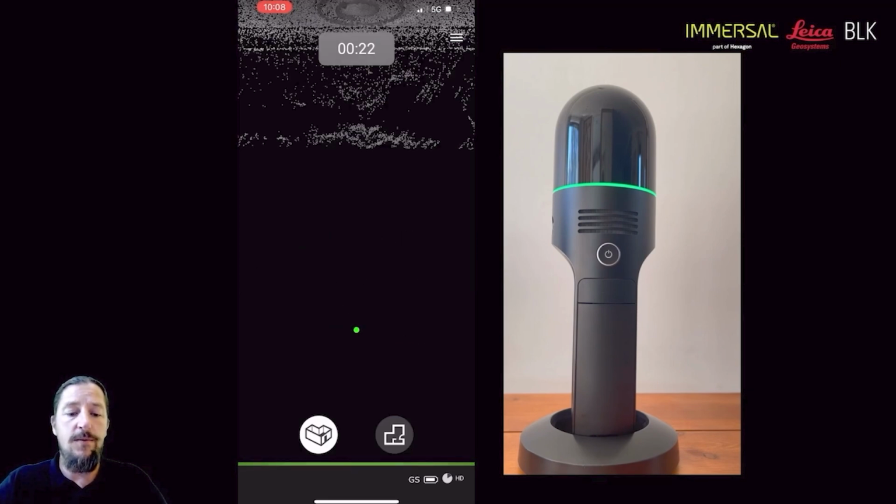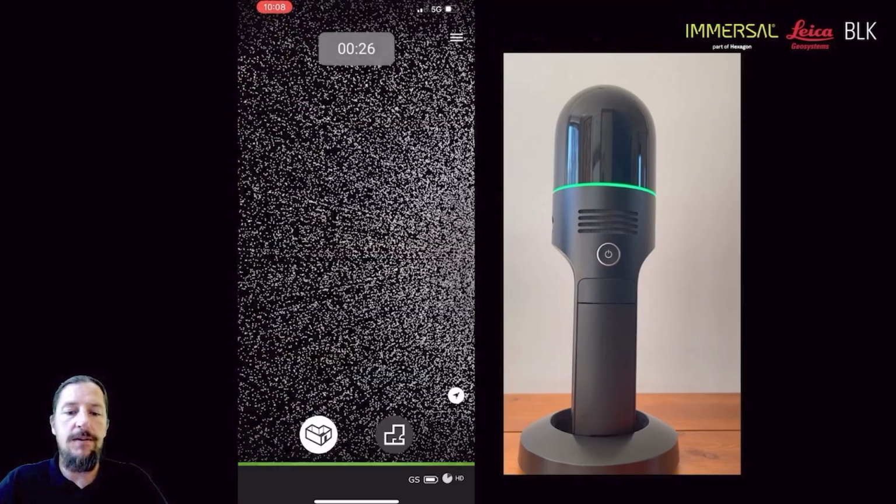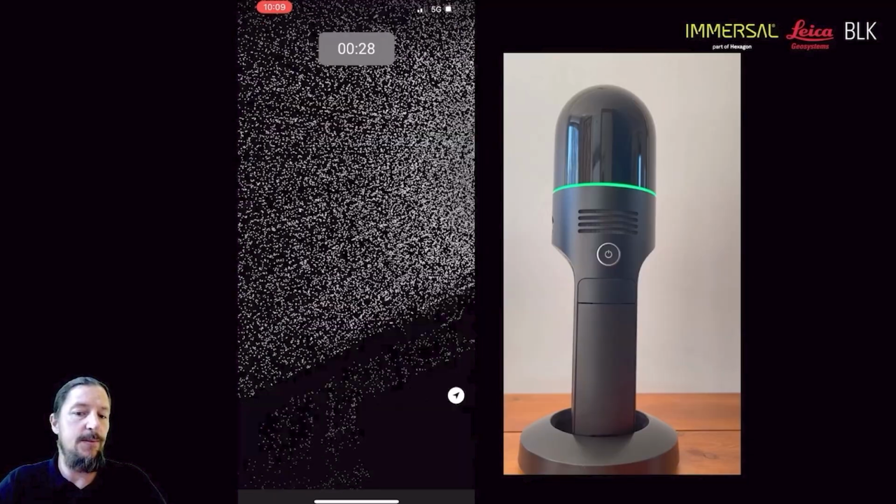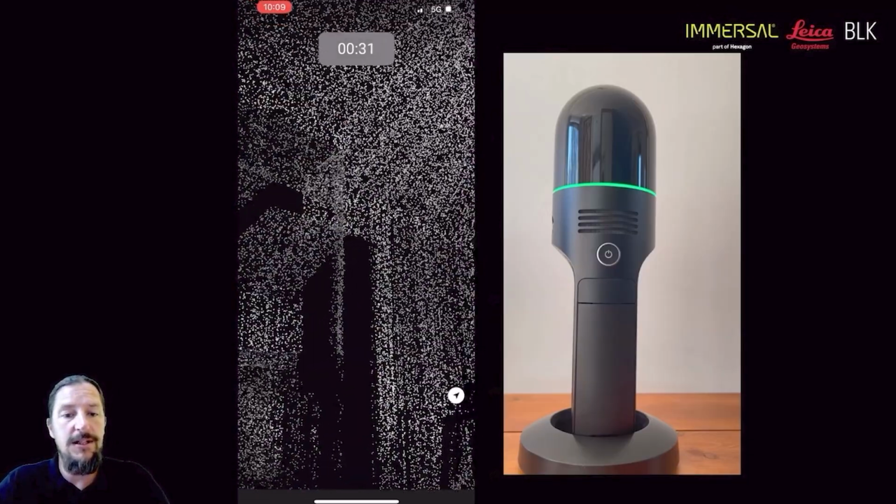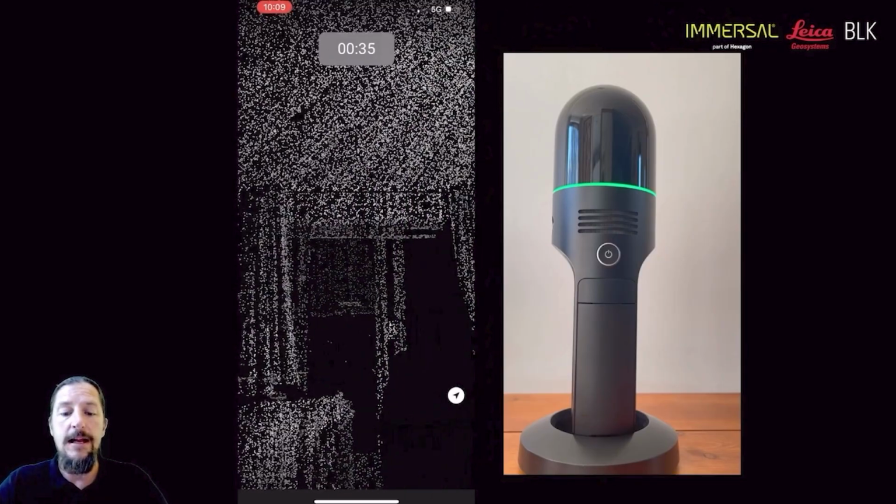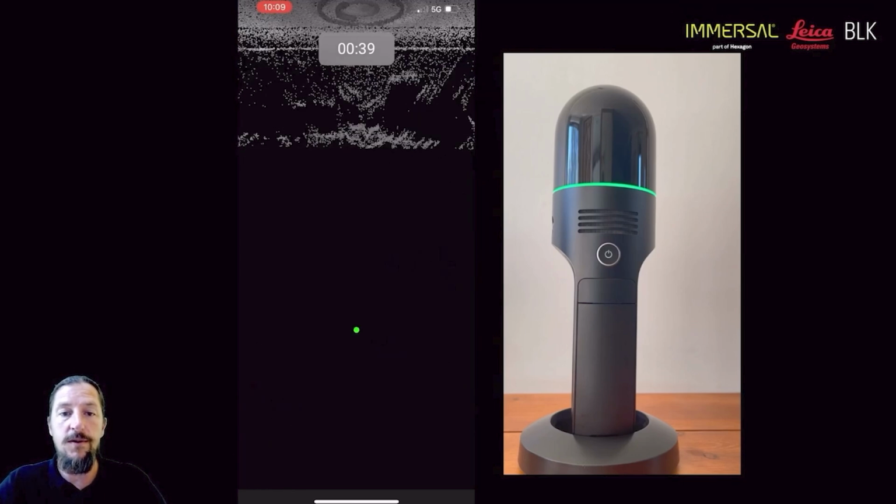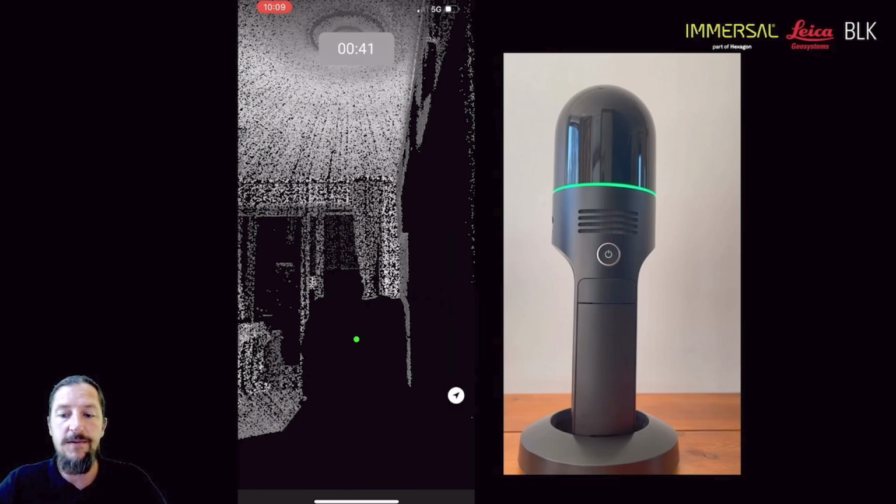You also have on the left-hand side this 3D view that you can view. This is 2% of the points actually being streamed. So this is not all the points, just a representation of what the scanner is actually seeing at that point in time. That little arrow would actually take you back to your current position if you've moved out of that specific scan. So that is quite interesting.